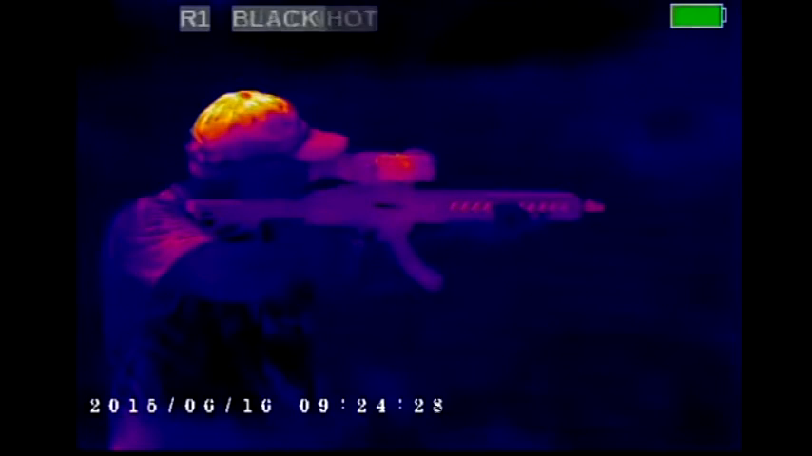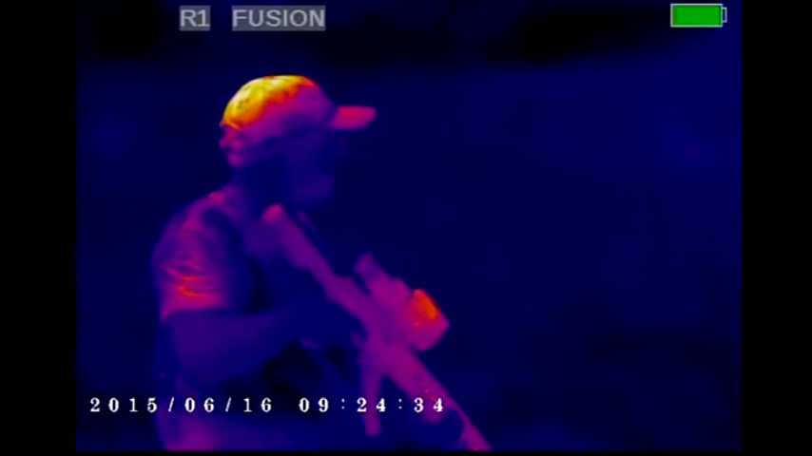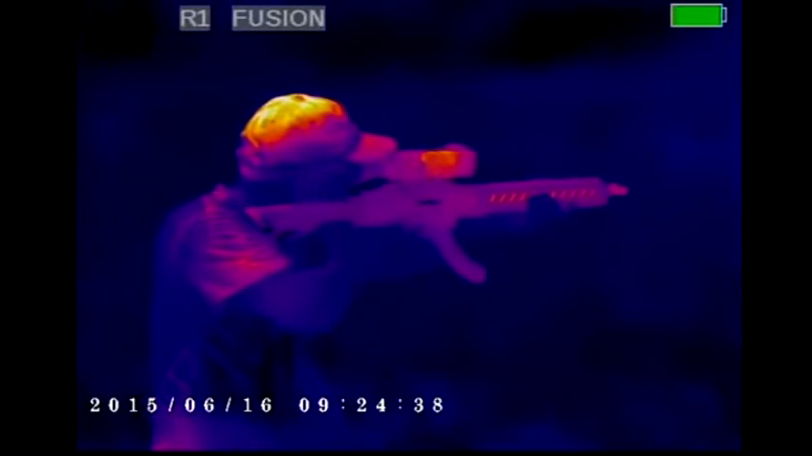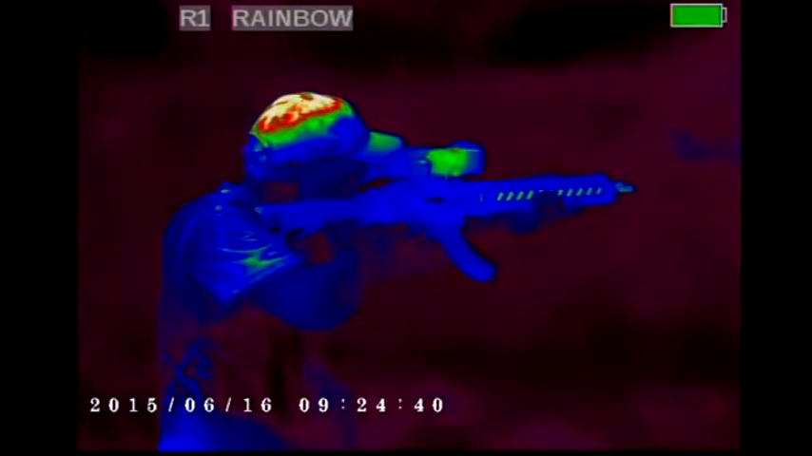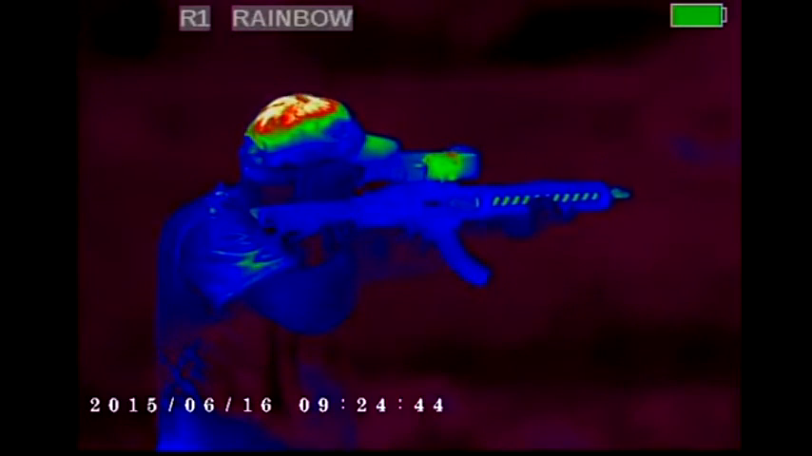But when you get into some of the other color profiles, you can see a lot more distinction in his body, his arms, and whatnot, and the gun. A little bit more detail there. So it really just depends on the environment that you're in. So we got a rainbow setting. This is kind of what we feel is like the Predator mode, which is kind of cool. So you got a lot of different color variants there.